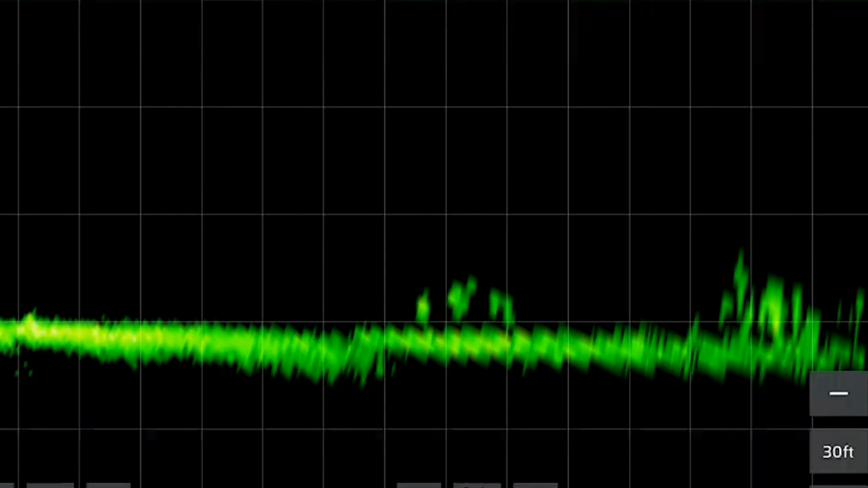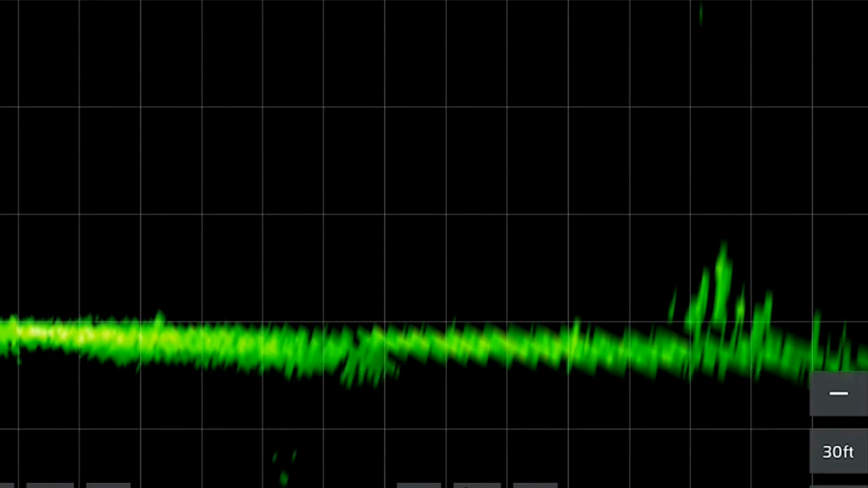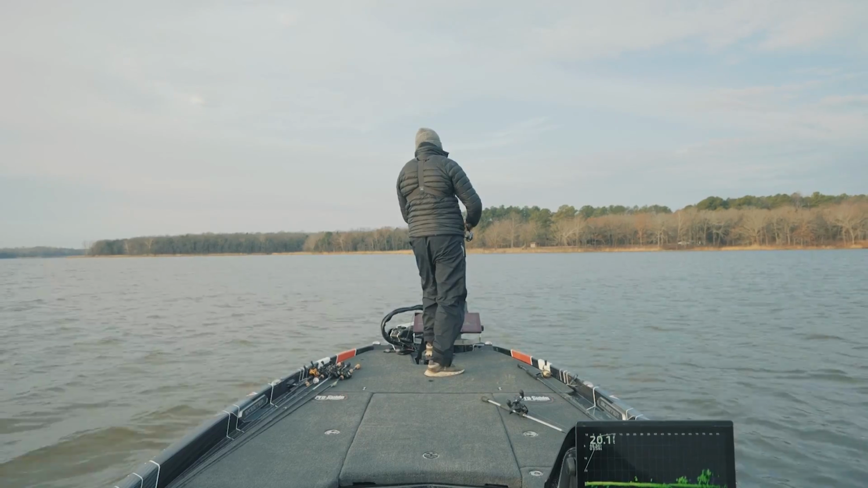Now that's a big school of bait, I would assume. If those are all bass, I'm about to have a fun day. That's a lot of bait fish down there. That's my minnow right there.